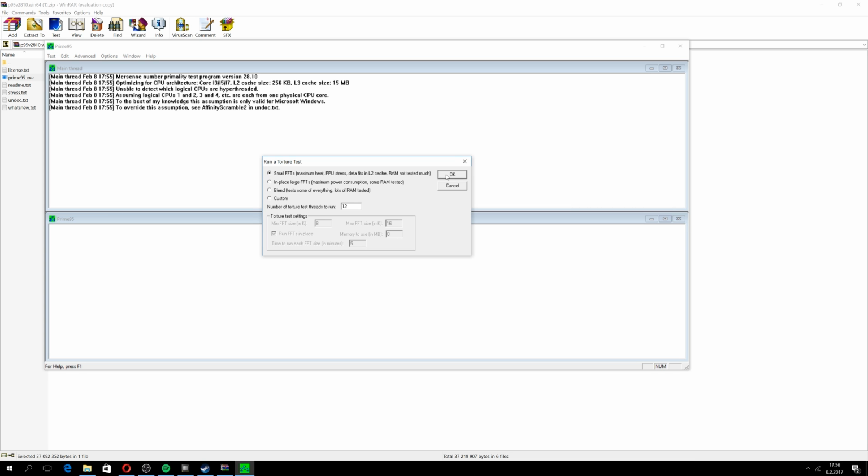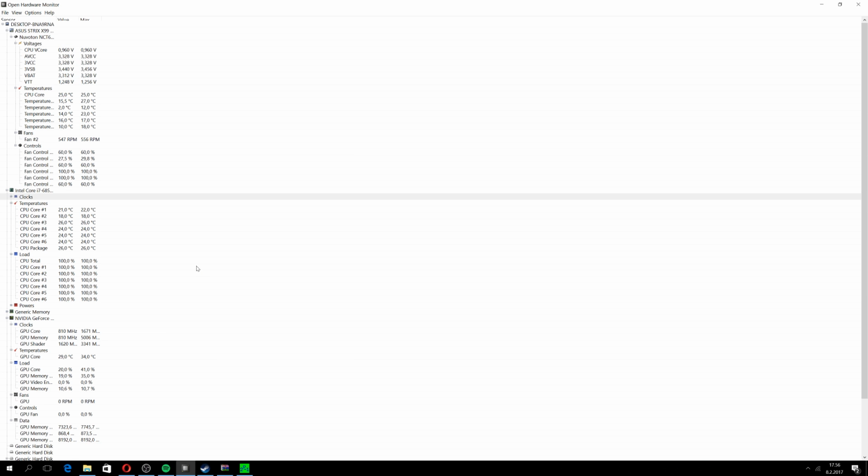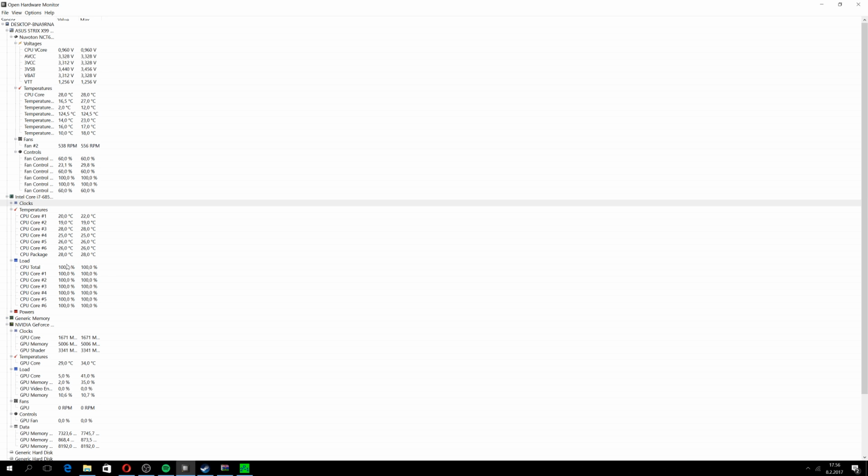Maximum heat. And here we go. And then we open this. And CPU for all cores is 100%, so this should get quite high temperatures. But our cooling solution is excellent because we are staying around 25 degrees.